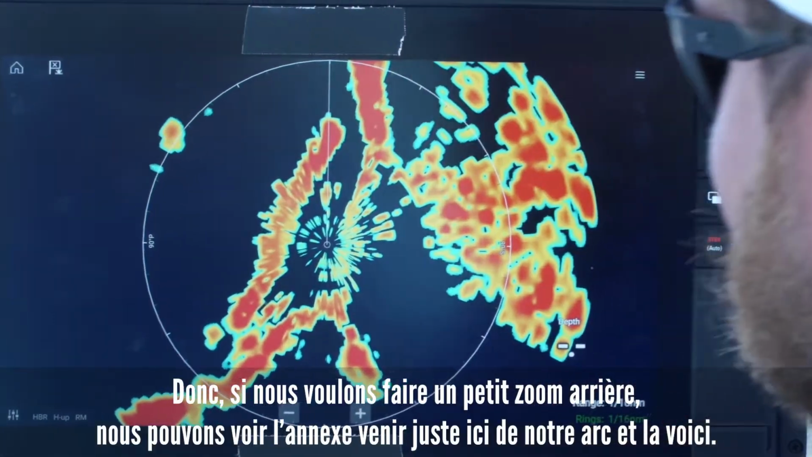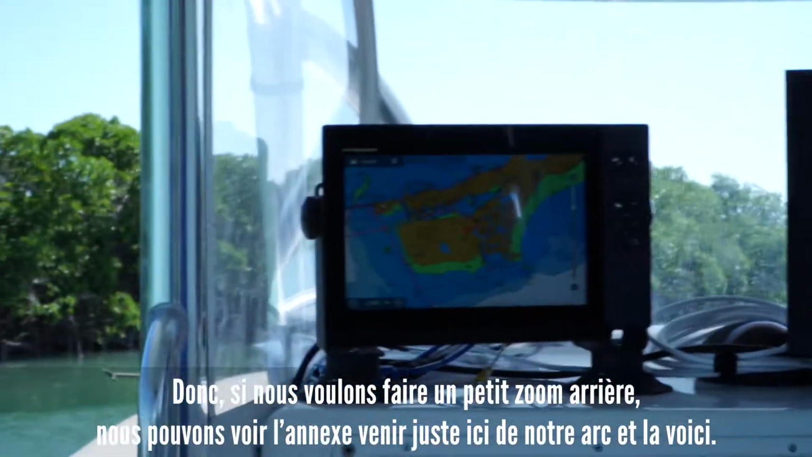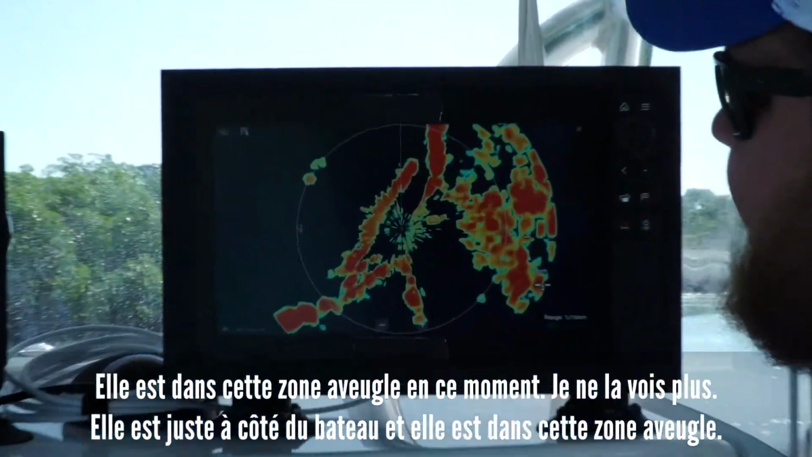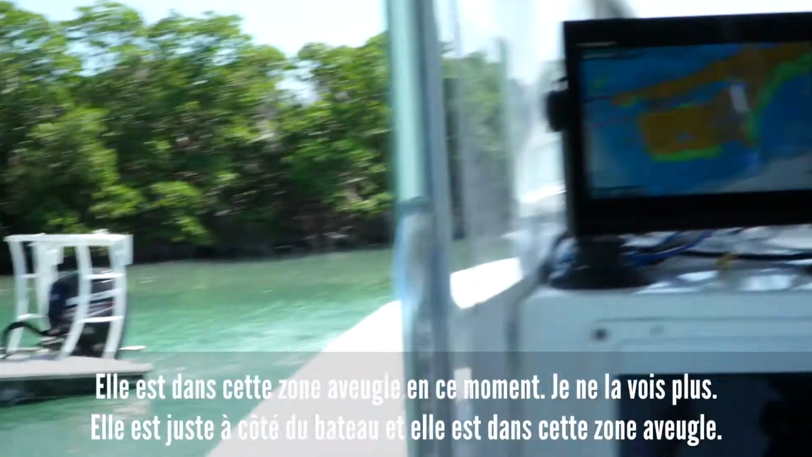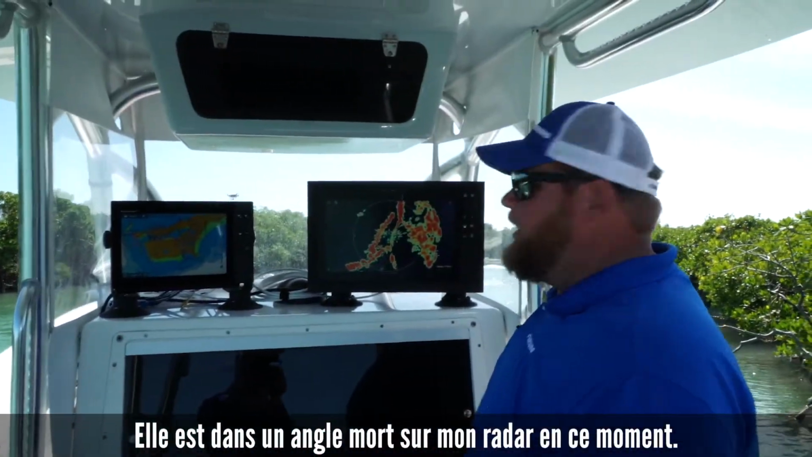If we want to zoom out just a little bit, we can see the skiff coming right here off of our bow. And here he is. He's in that main bang zone right now. I can no longer see that skiff. He's right next to the boat, and he's in this main bang. There, he's gone. He's in a blind spot on my radar right now.